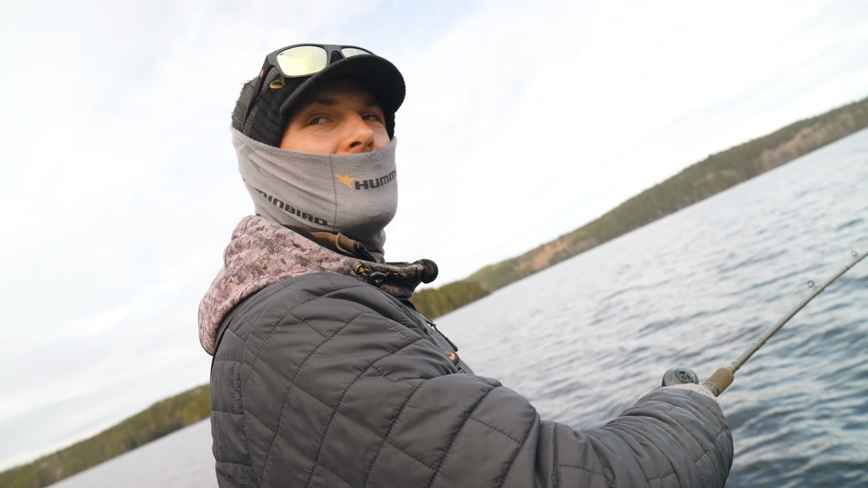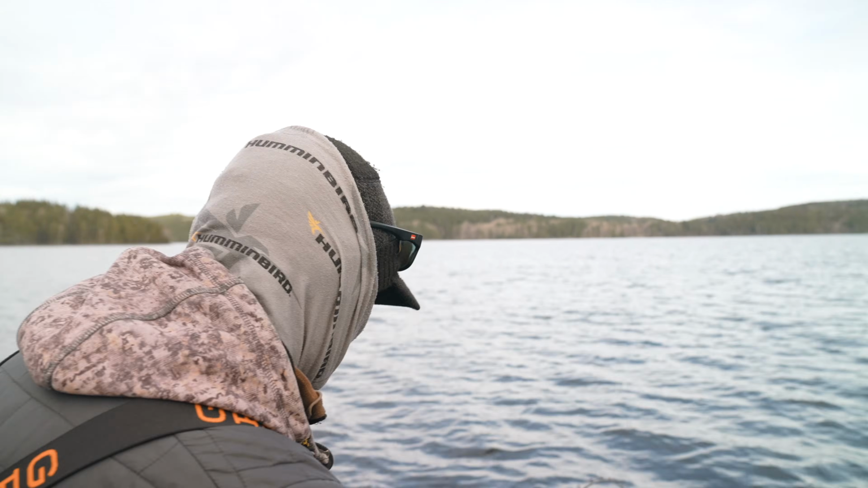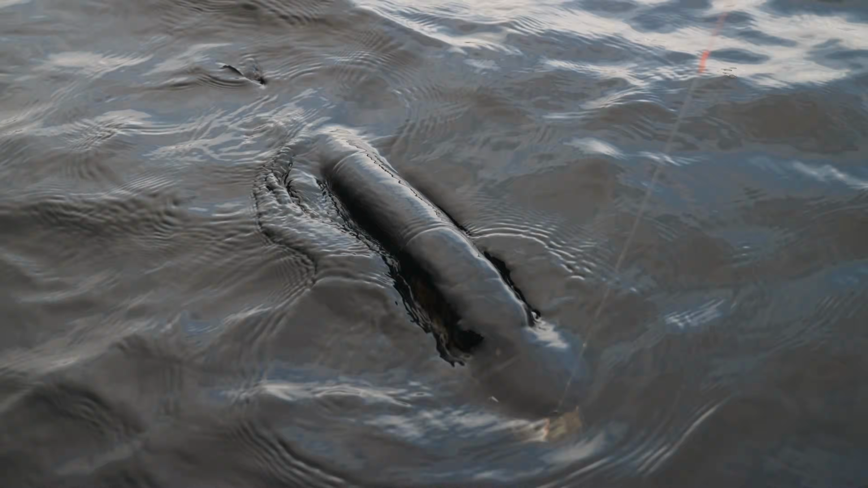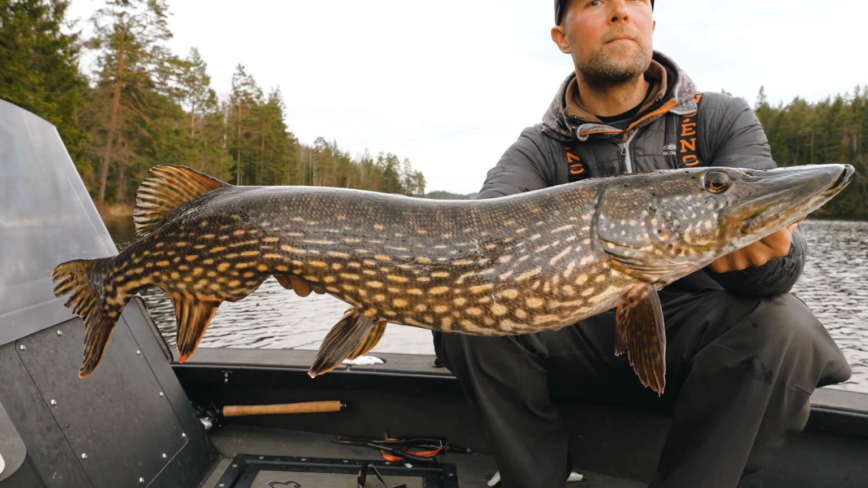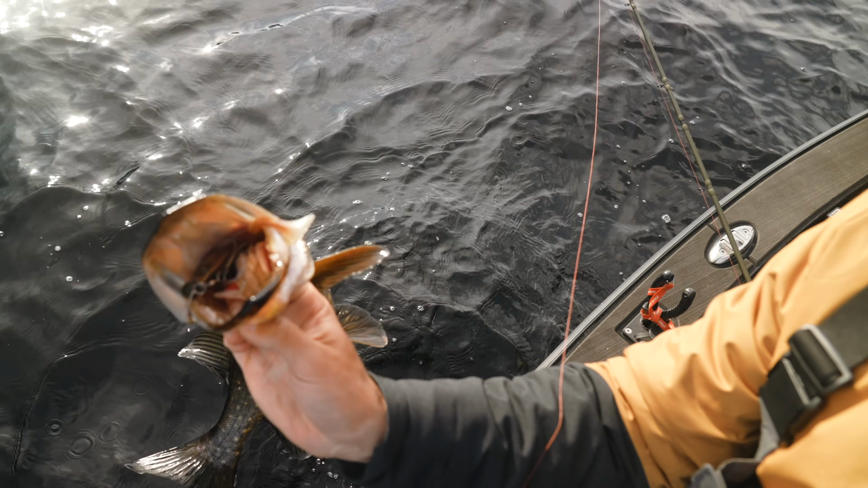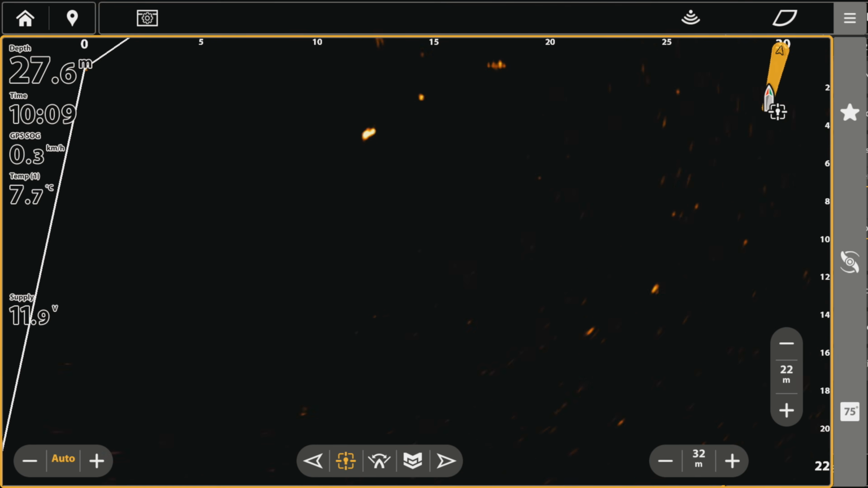Above the deeper water we find fish after fish after fish, and the crazy part is a lot of fish are standing really shallow above the deepest parts of the lake. More on this in a video later on, because I do have some thoughts about this, and it also relates to some experiences that Frans and I had in the past while fishing these wood lakes.